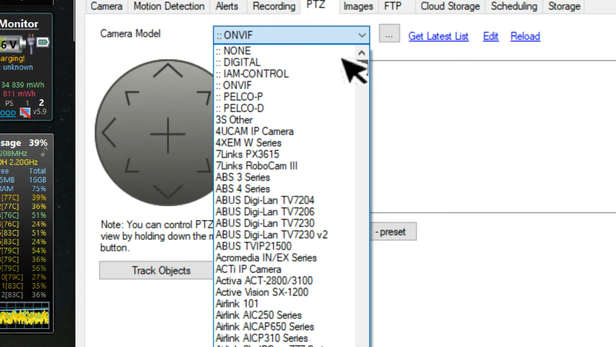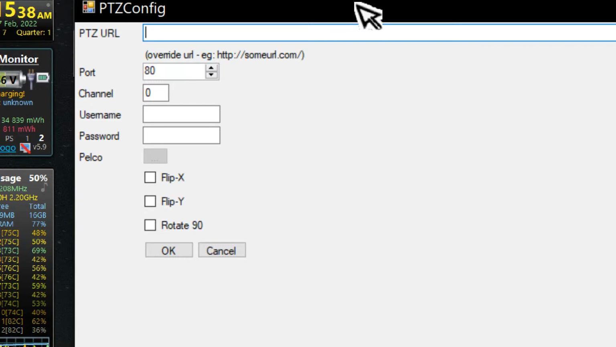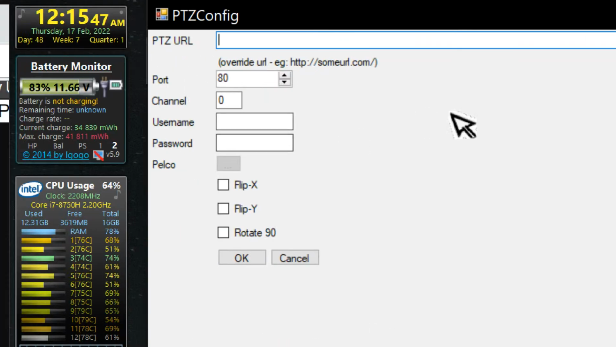Just go from digital IM control. Can we find that one? Let's see. PT set username. Where's the scan? Doesn't have one.